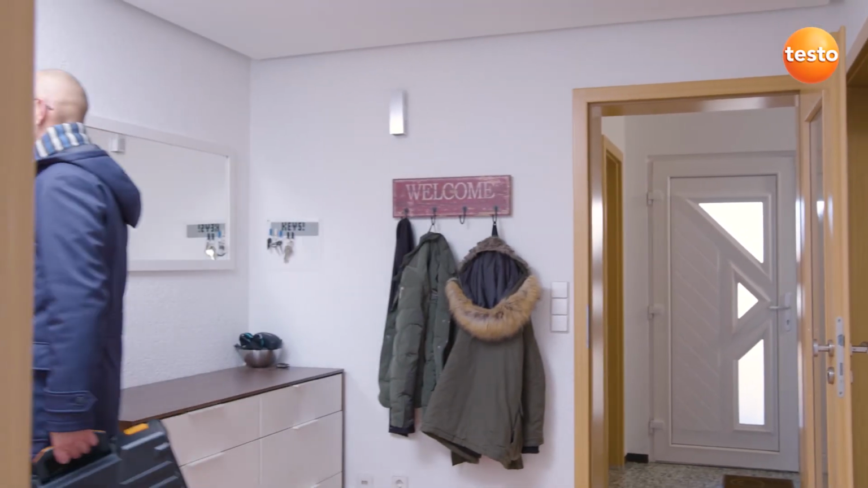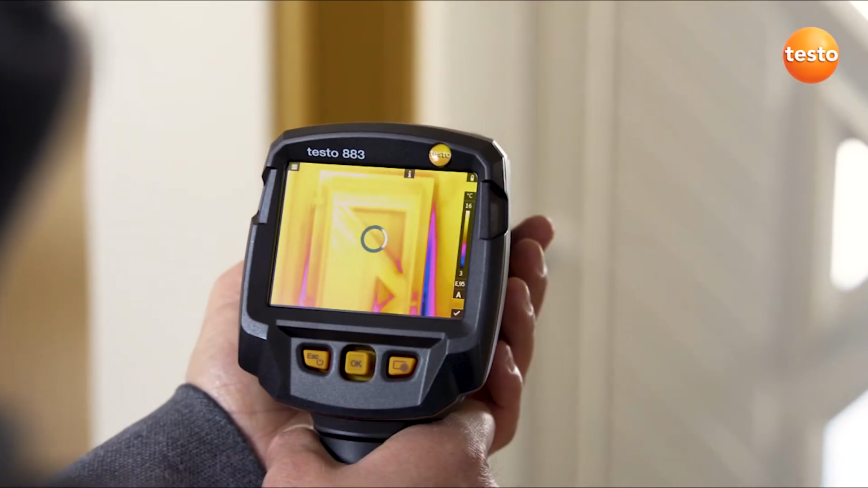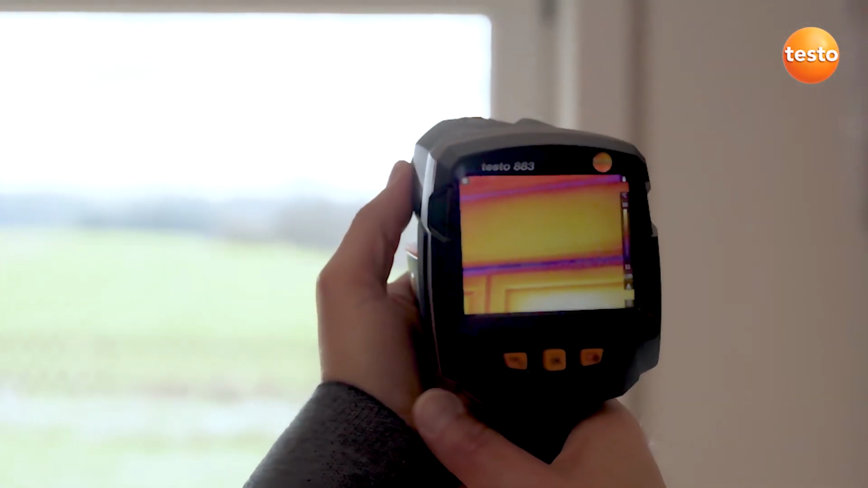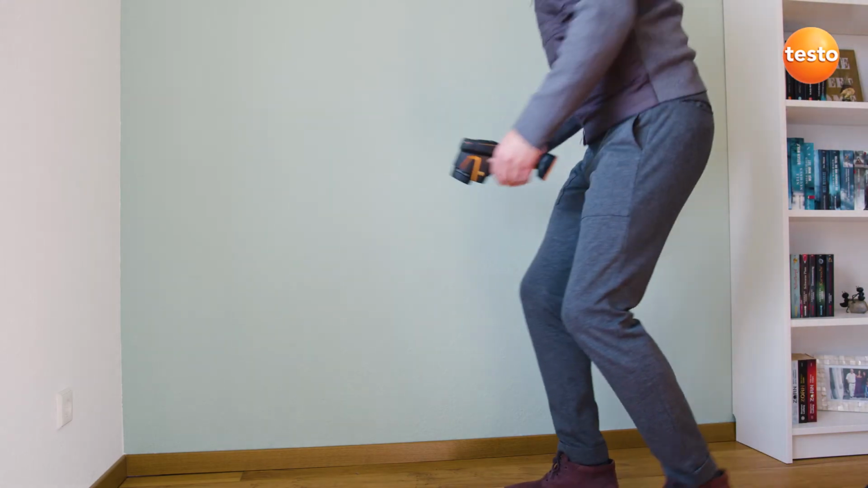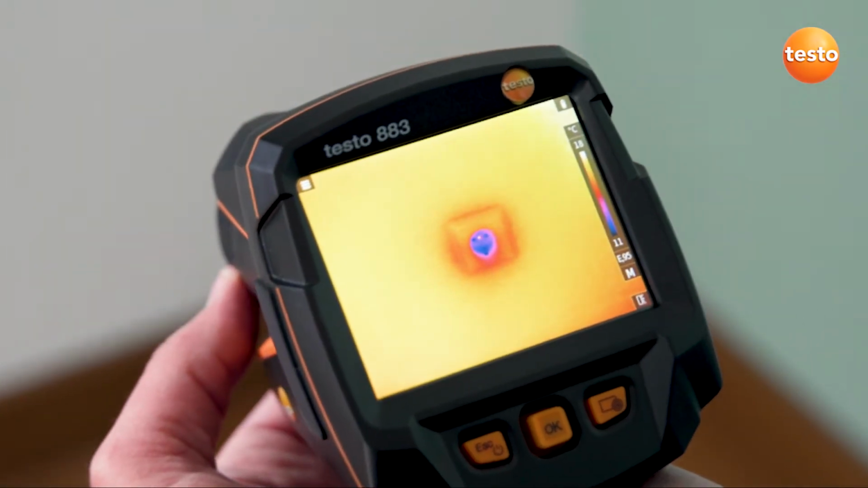One classic anomaly are unsealed doors. In the case of this one, we can clearly see how the cold is creeping into the room on the right. The roller blind casing is insulated here, but cold outside air is penetrating through the belt hole. Here we can also see how cold air is getting into the room through incorrectly sealed power sockets.